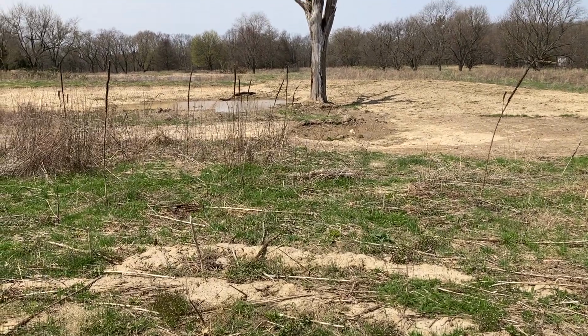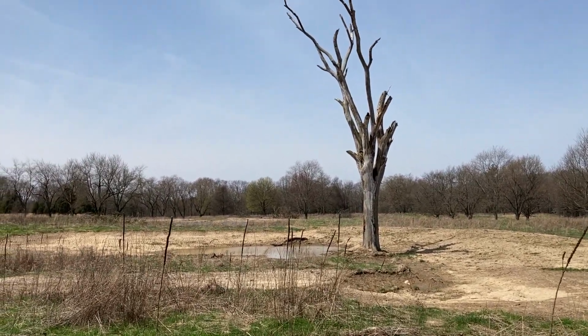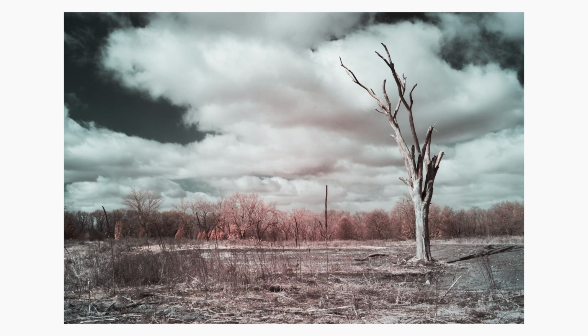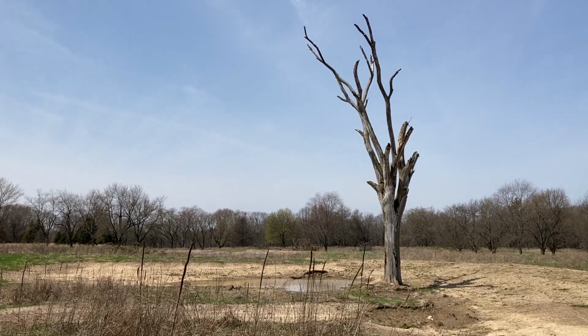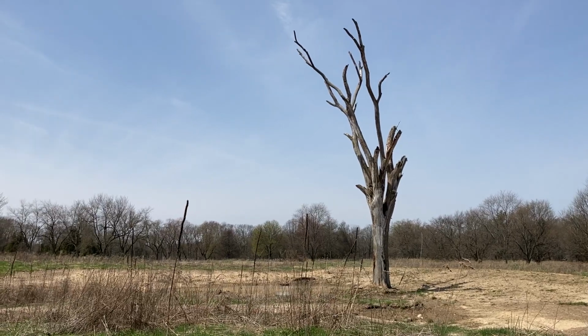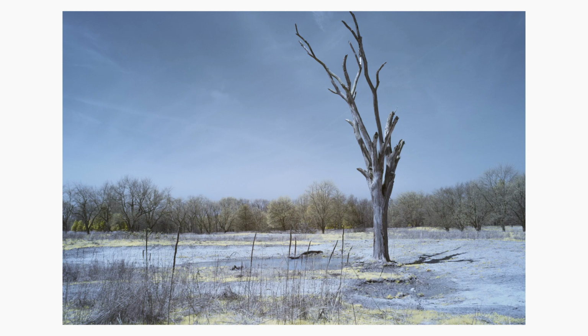And of course, you've got my favorite tree here at the Highlands with some dead organic matter in the front, some plant life that's left over from last year. So that's a good comparison. You can drop down, get it at different angles, but then you have that barren sky behind you as well. Add some of that foreground, and it just kind of accentuates that barrenness that's out here.